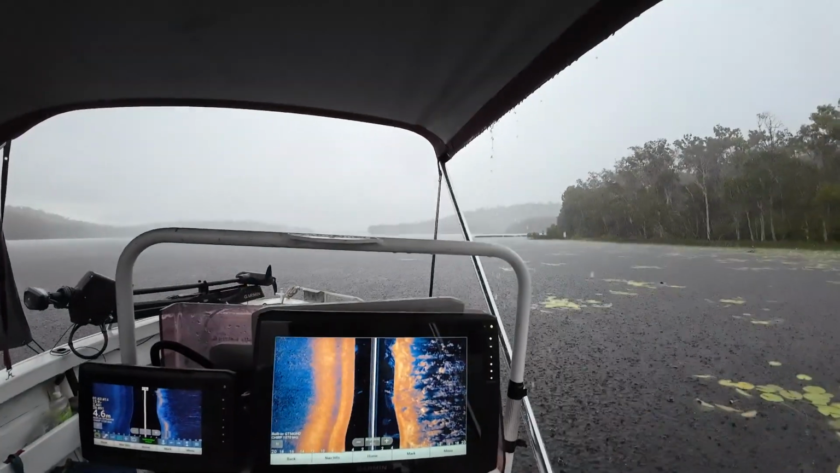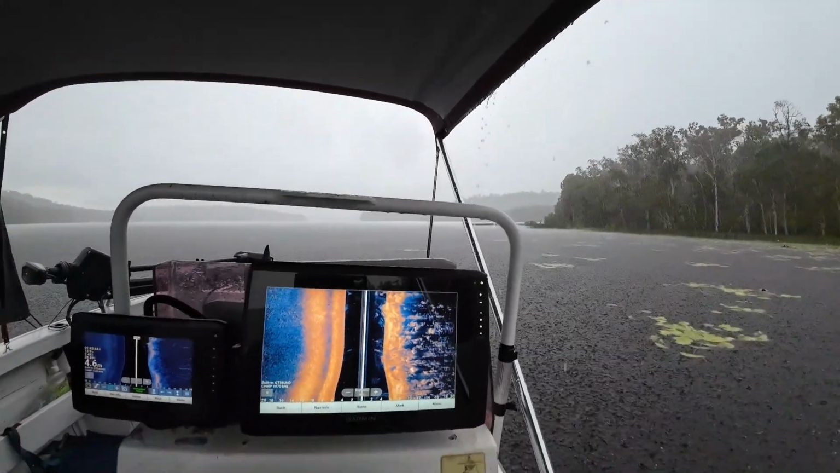And a couple of beers. Better than being at work. But this rain's sticking around for a bit longer than we would prefer. We've had our afternoon snack, lunch, a couple of beers, and as you can see, it's not really letting up.